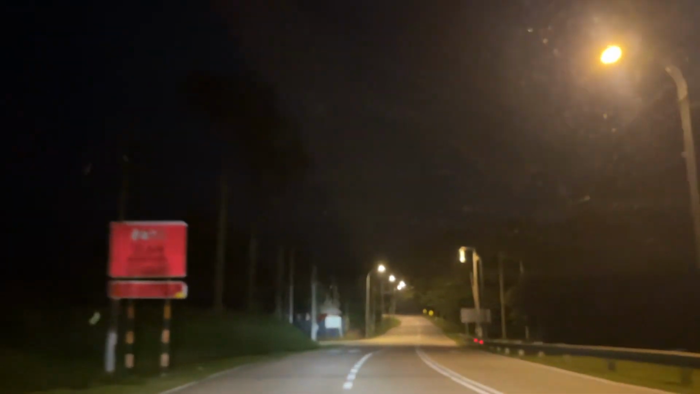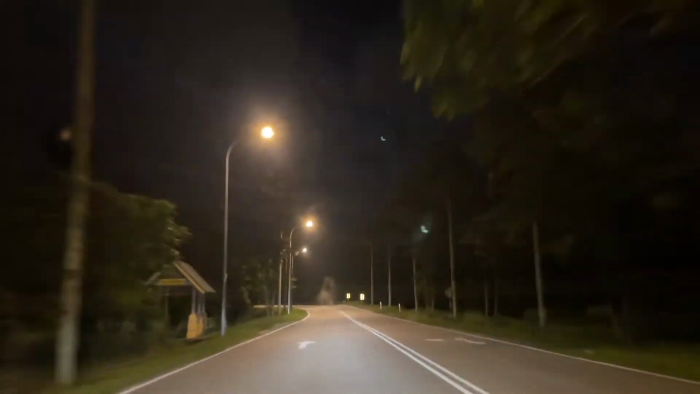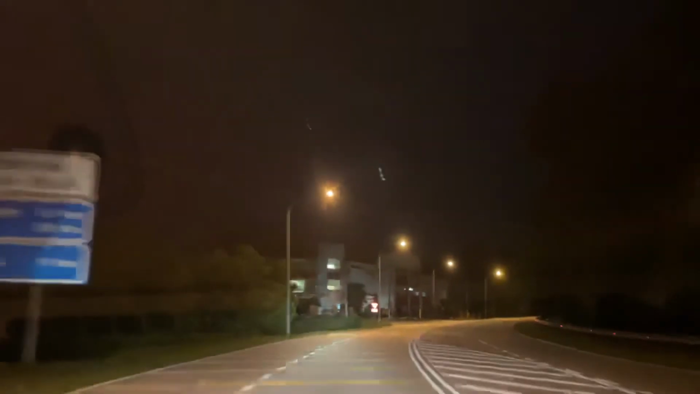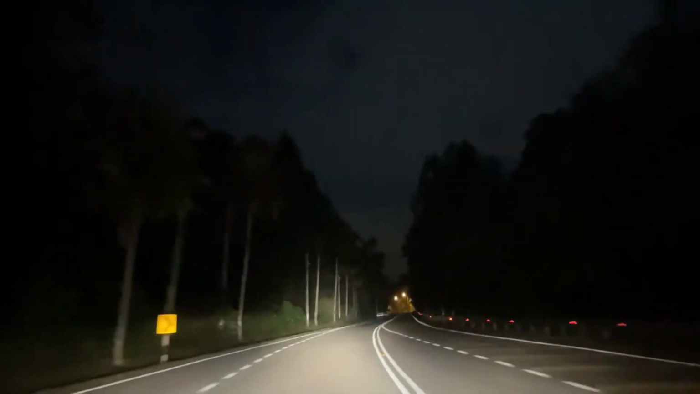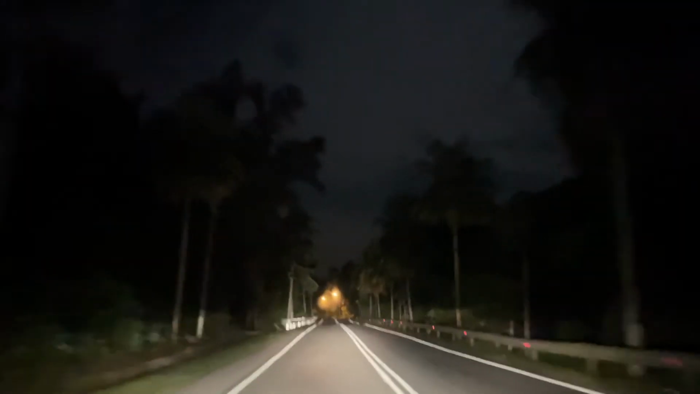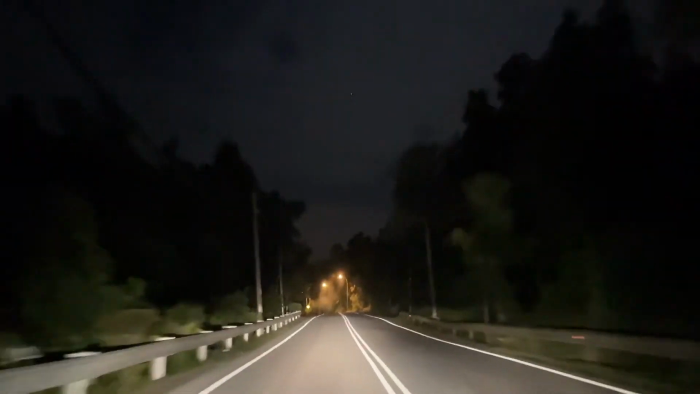It's a nice area. I promise I'll bring y'all on another drive around this area to tour it. It's one of those drives that I never get tired of. People say, oh, it's nice to drive on really fast and enthusiastically on some of these roads, but I just prefer to not put my foot down.